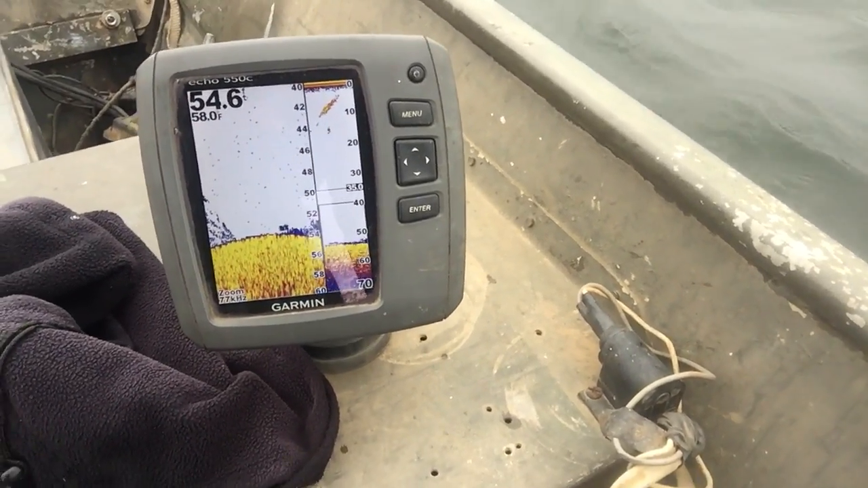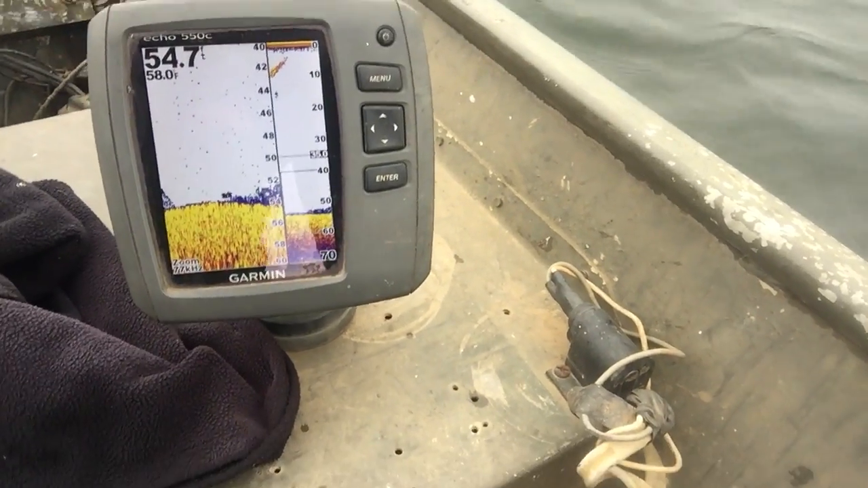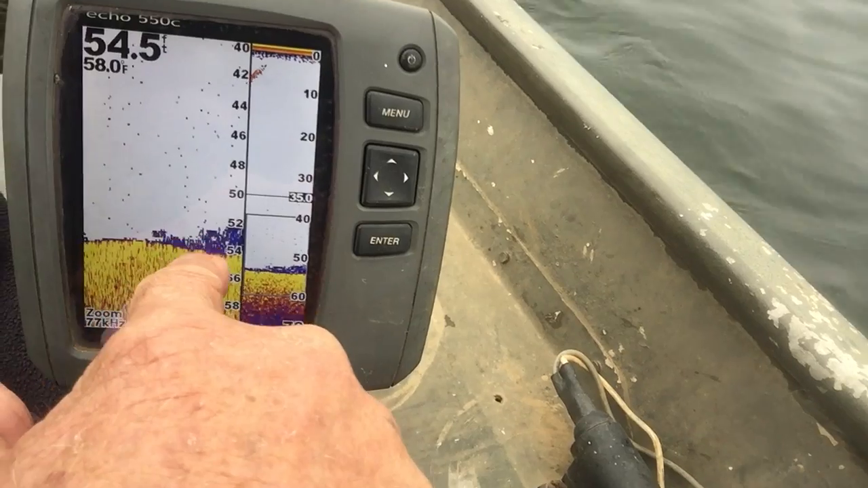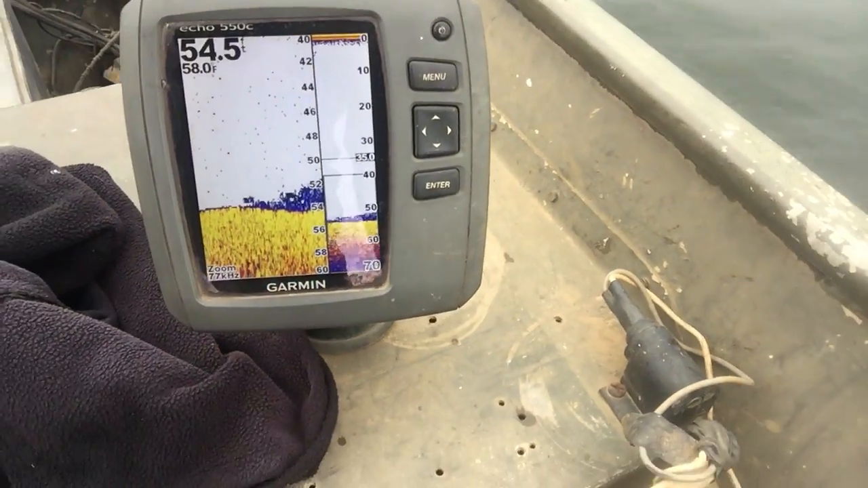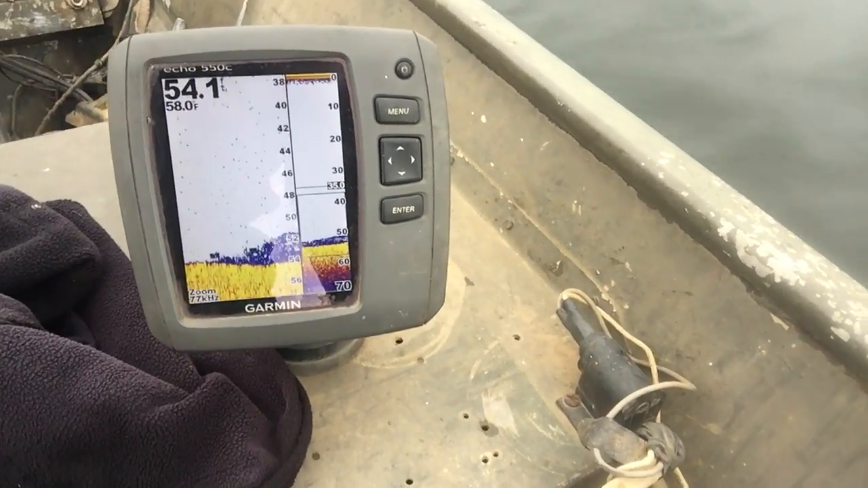See them coming up off the bottom there? Right in here. You see that? That's fish swimming off the bottom. That blue on that yellow. That yellow's the bottom and the blue is fish coming up and we bumping this boat.